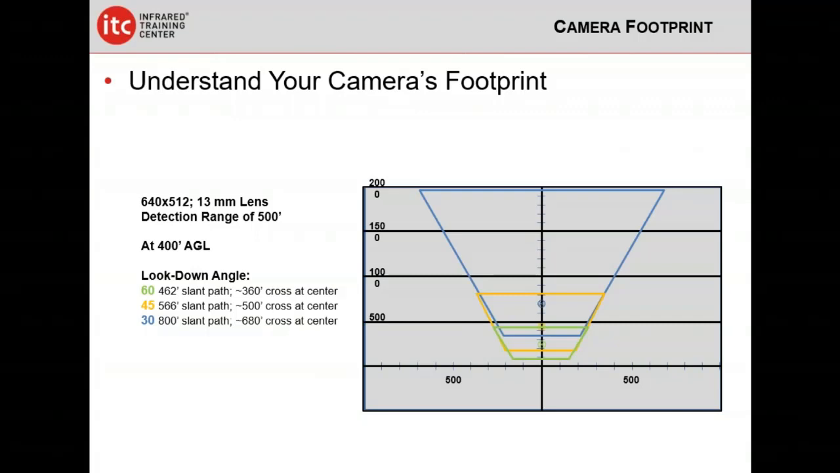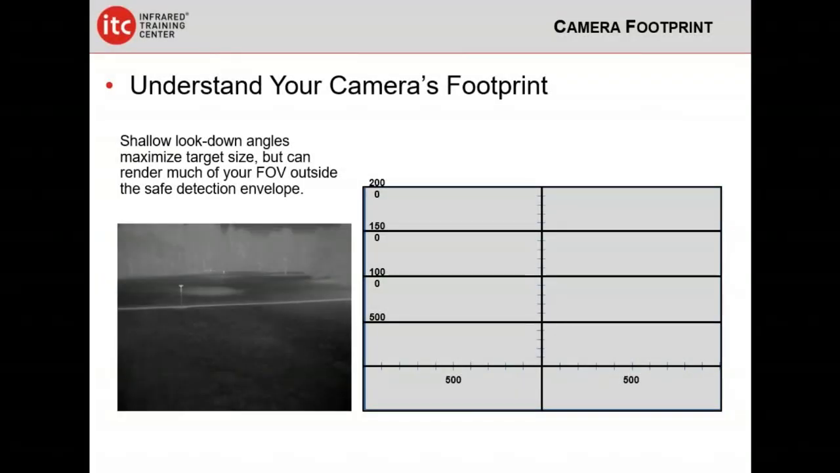If you do that back of the napkin calculation and say, okay, for this flight, I'm going to assume that I can detect a person with 4 pixels across the critical dimension from 500 feet, and then I go out and start flying, and I'm continually changing my look down angle, once you get past about 45 degrees, if you're at 300 or 400 feet above the ground, you can very easily fly right over somebody and not even see them, simply because the geometry of what you're asking, you're simply putting yourself physically in a position where you can't detect that target. And that's obviously something we want to avoid.